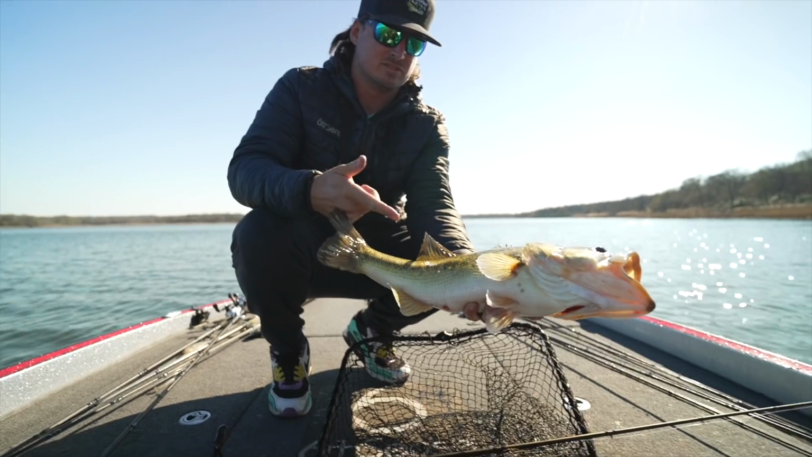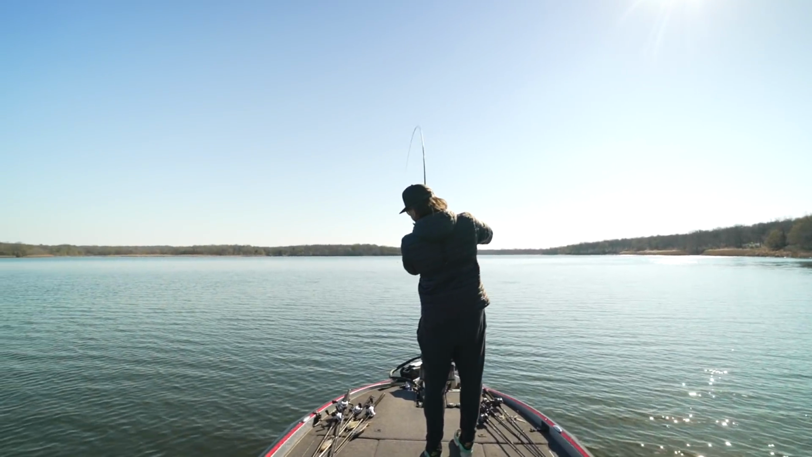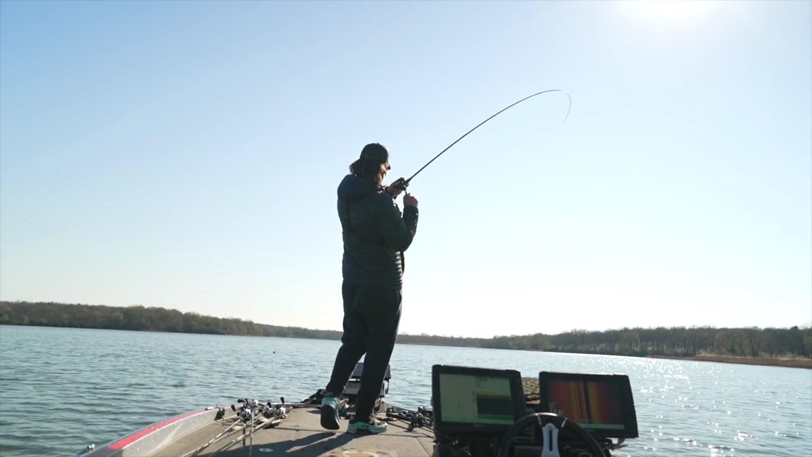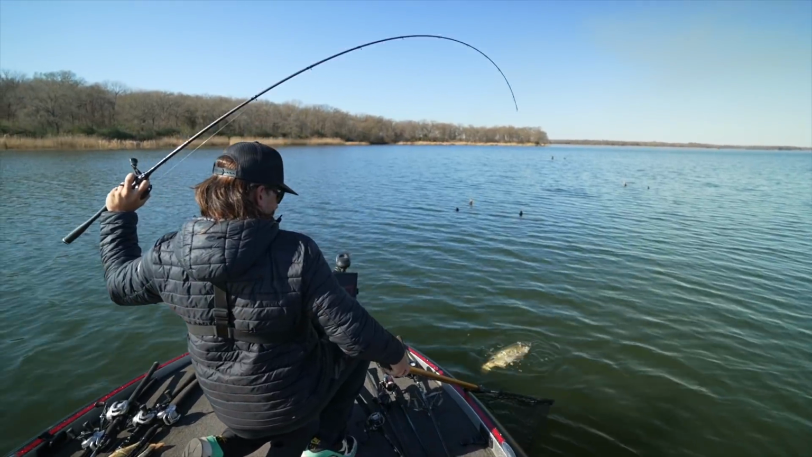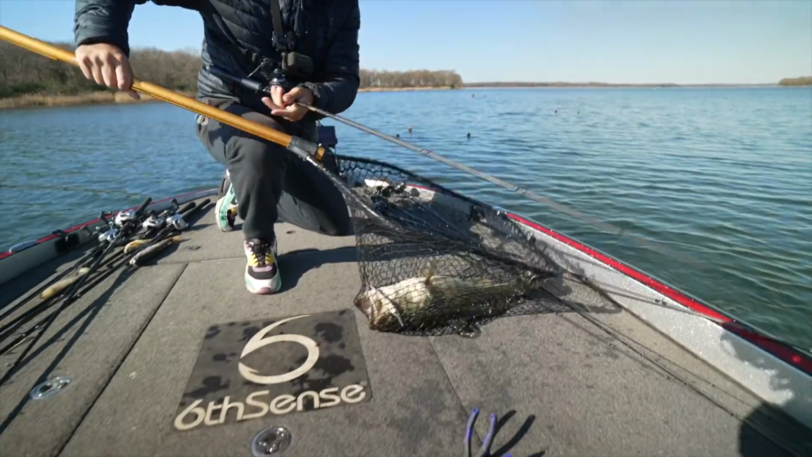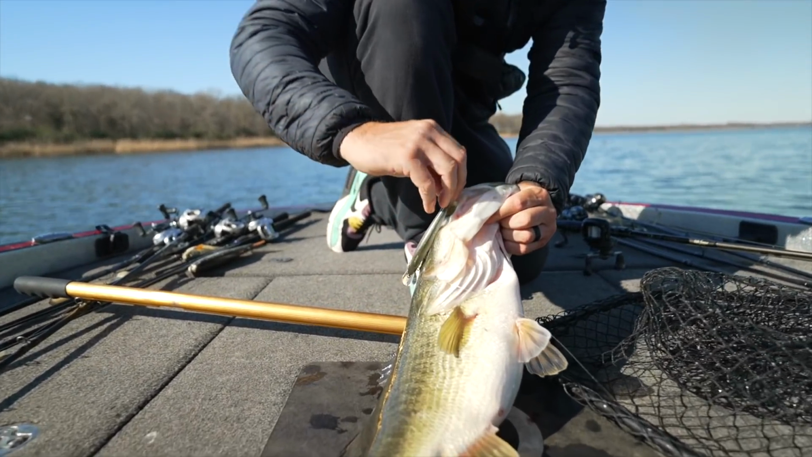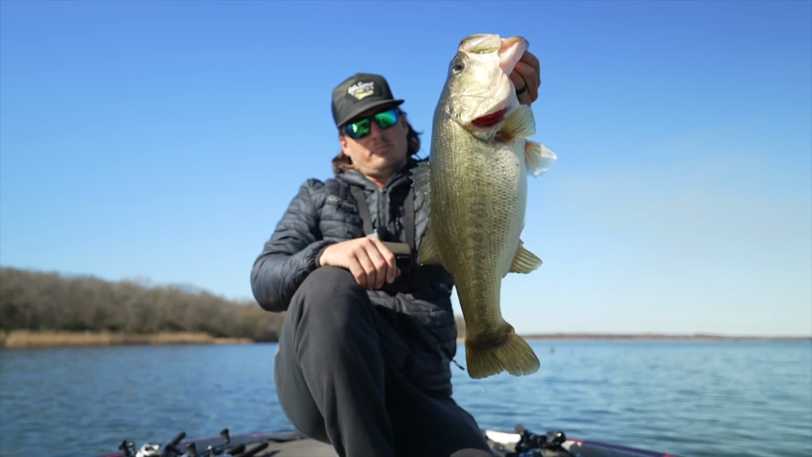Got him. I've seen a bunch of these guys like this. Coming right at me. Good thing everyone else is out bank fishing. Boom. Look at that guy. Yeah, it's bigger and heavier than I thought he was. Heck yeah, man. Triple grips on here. That's what was holding that fish against all that freaking timber. Three pieces of timber. Hell yeah, probably a 6-pounder.